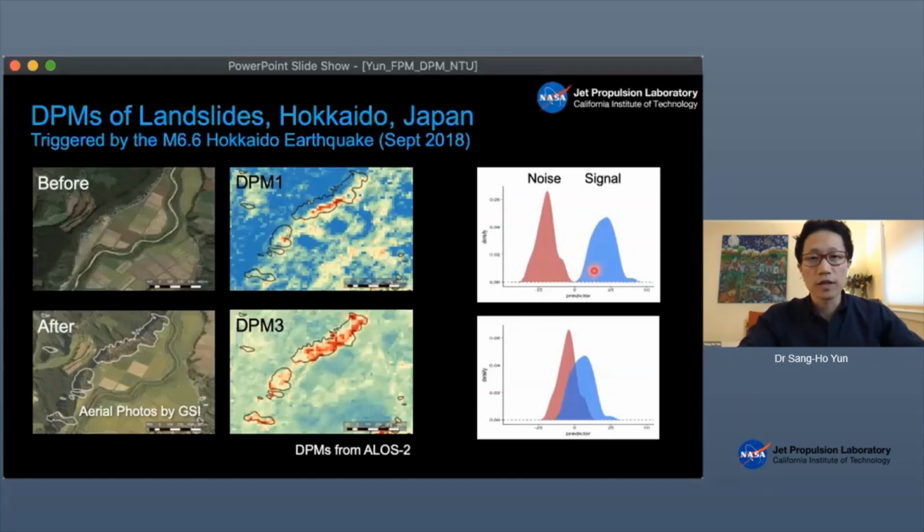So the idea is that when you have a detection algorithm, ideally you want the signal distribution to be like this. So this is the pixel value distribution inside this polygon, the signal, and the pixel value distribution outside the polygon, the noise.